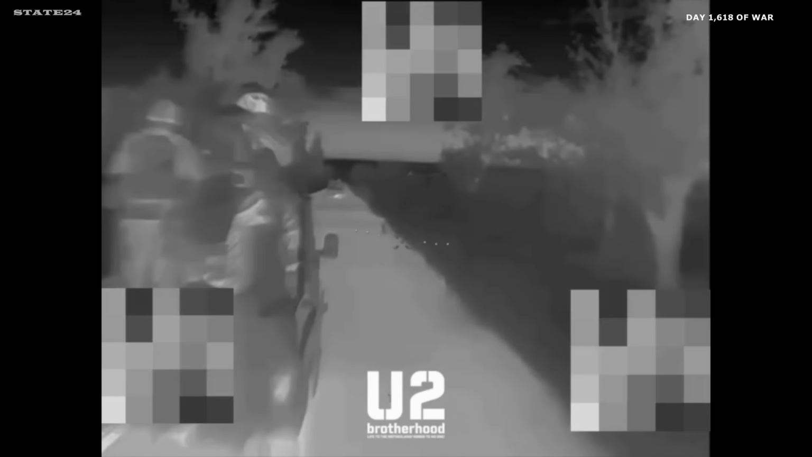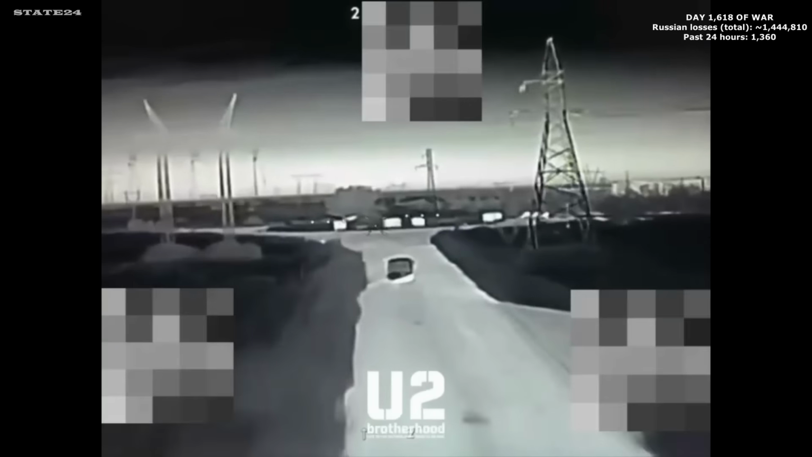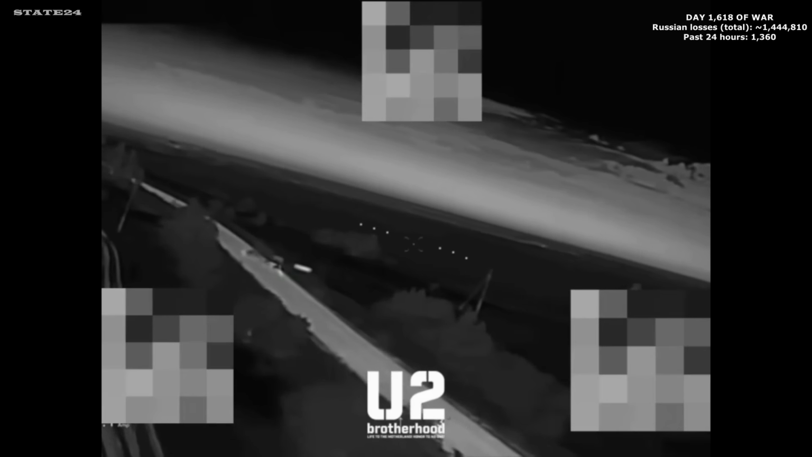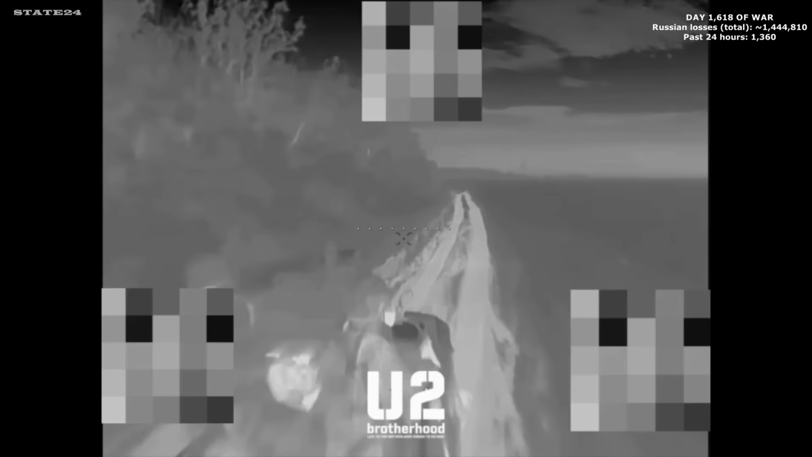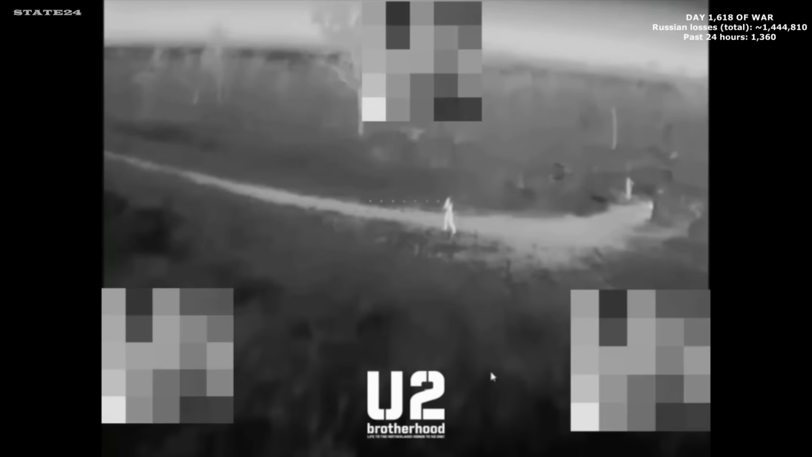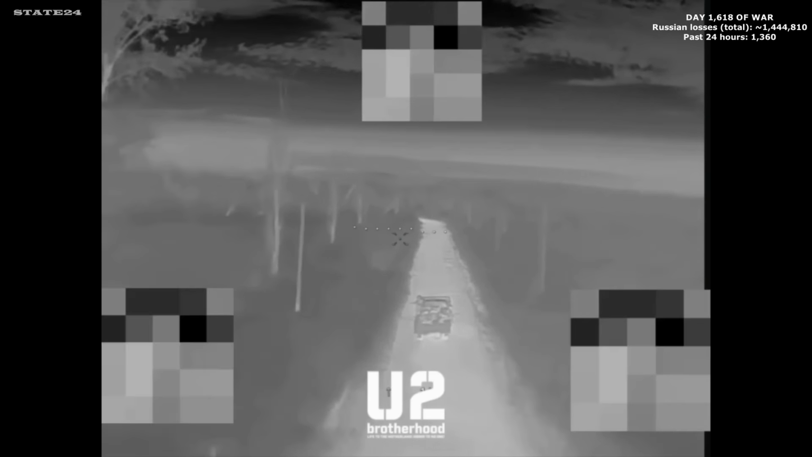Each vehicle that enters this route gets tracked. Each one gets reached before it completes the run. The chaos visible in these scenes isn't exceptional. It's what happens when an entire logistics column moves through territory that's already under persistent aerial observation.